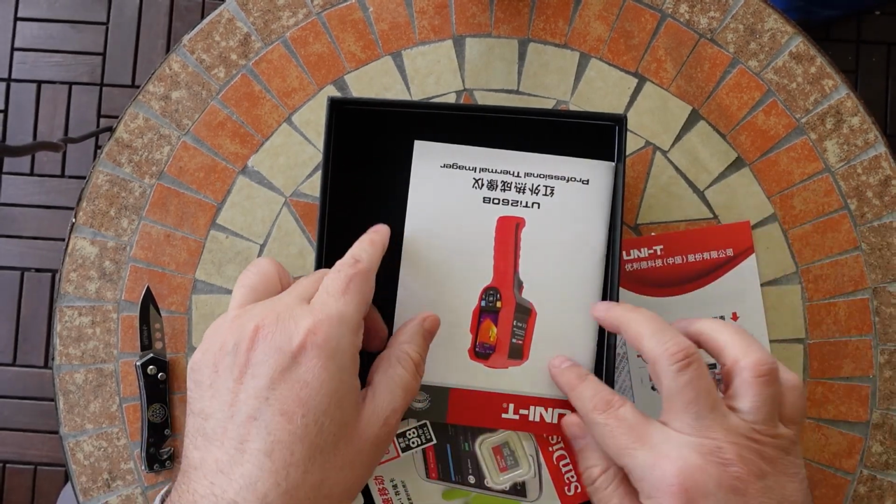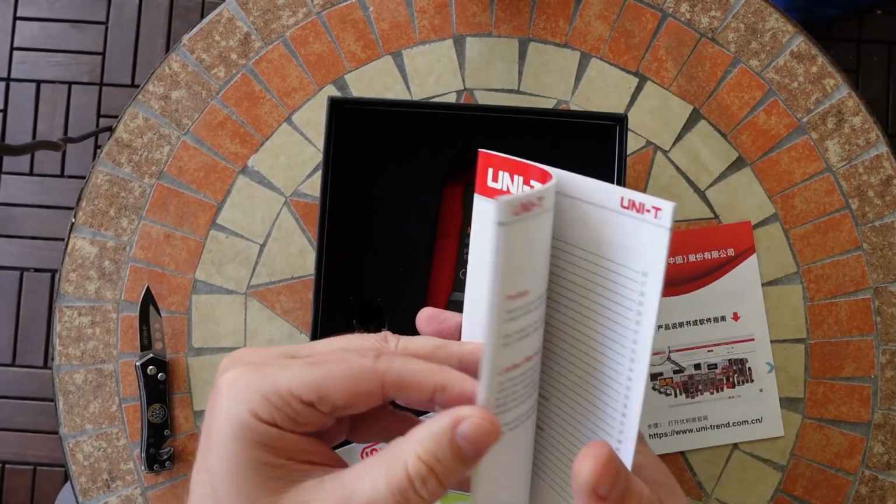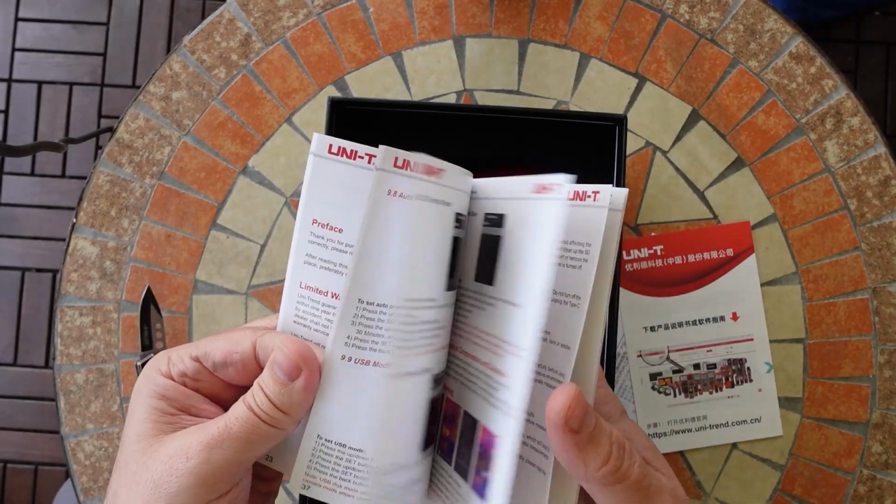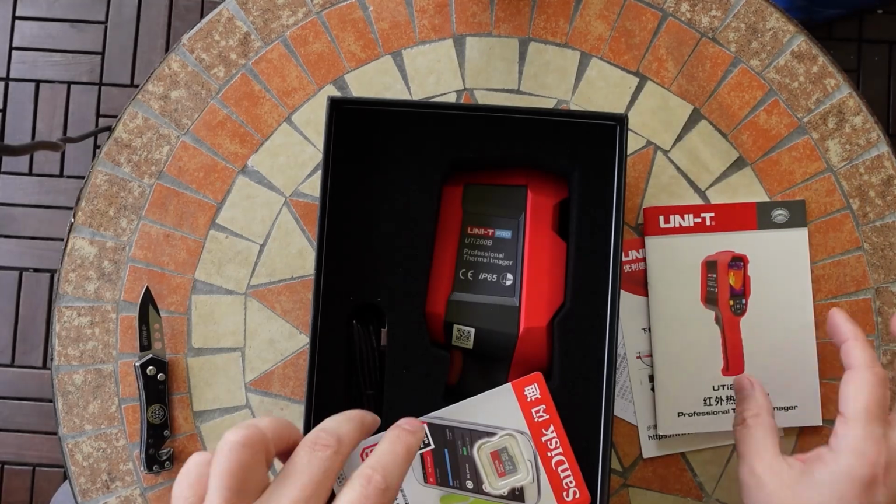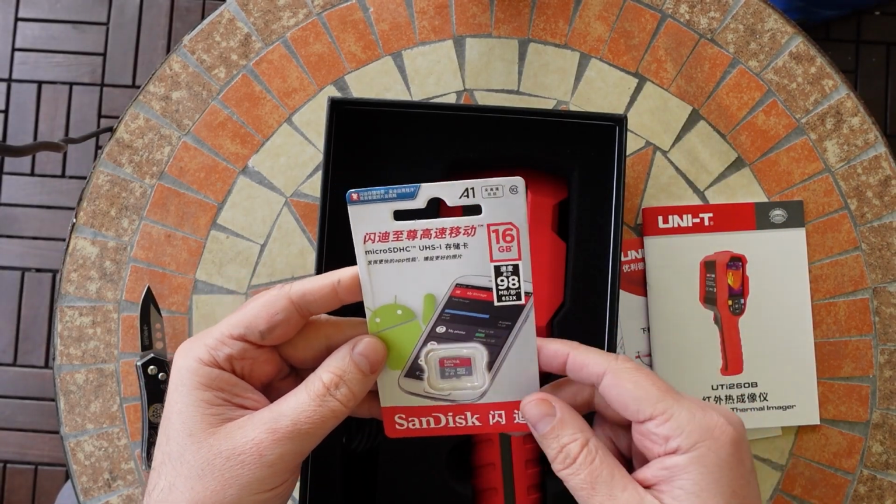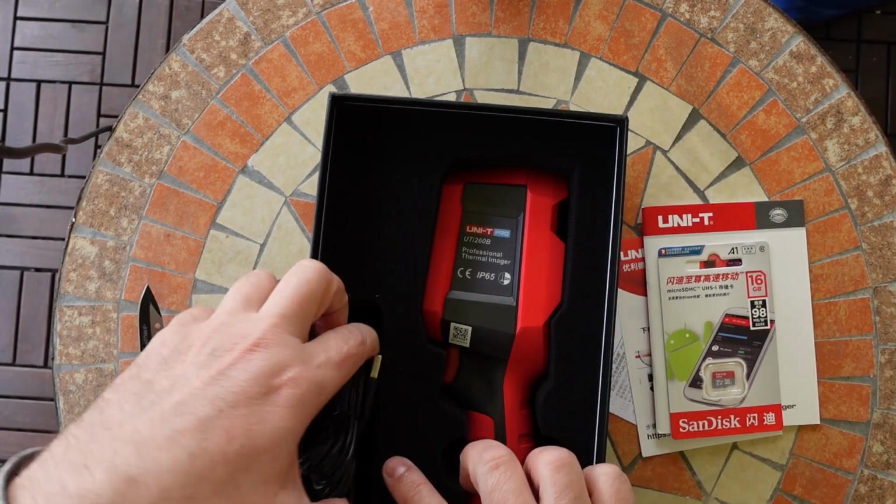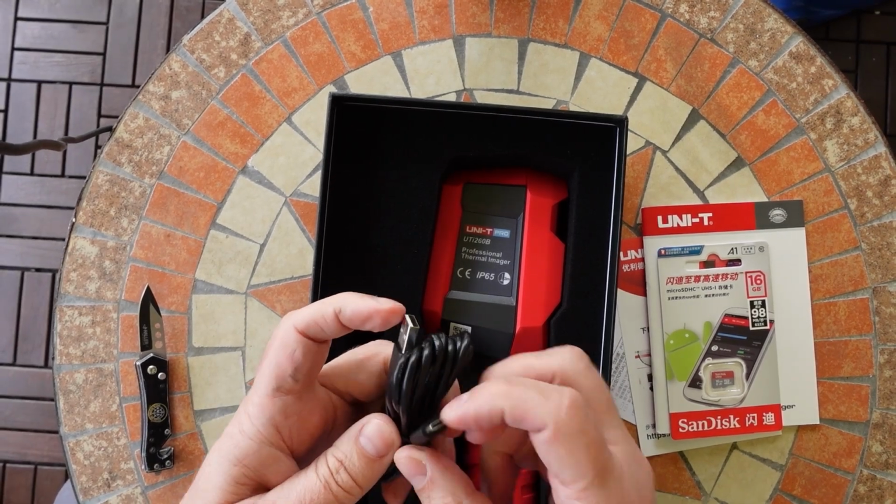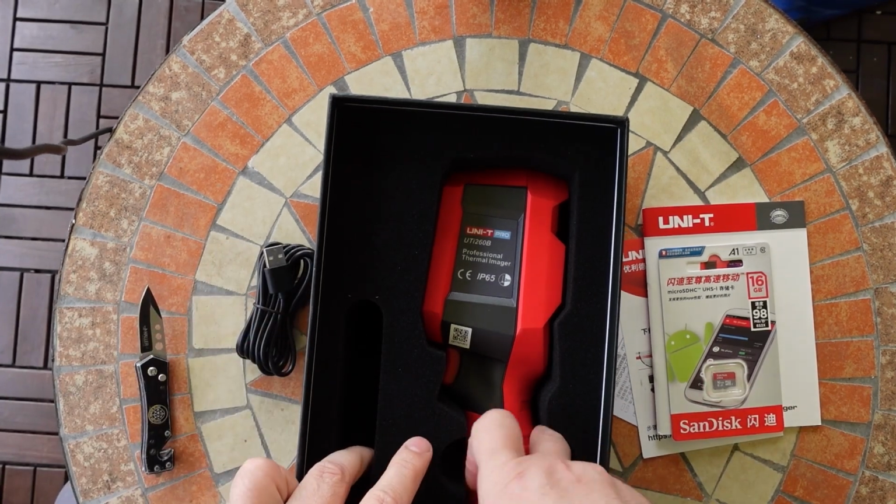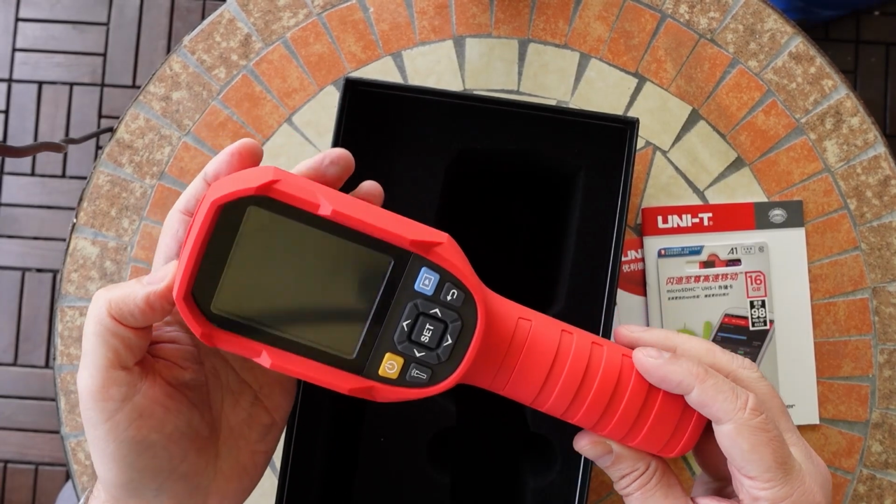This is in Chinese. This is the user manual. The first half is in Chinese and the second half is in English. Okay, I will need this. A 16GB memory card is included in this packaging. Nice. USB-C cable. And this is the camera itself.